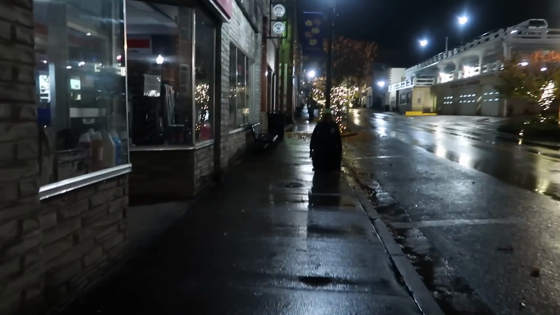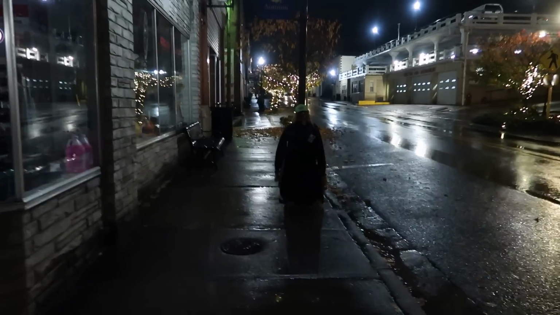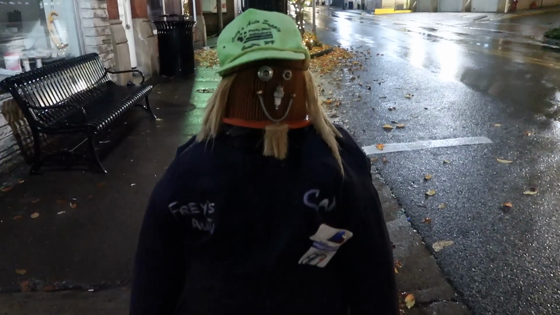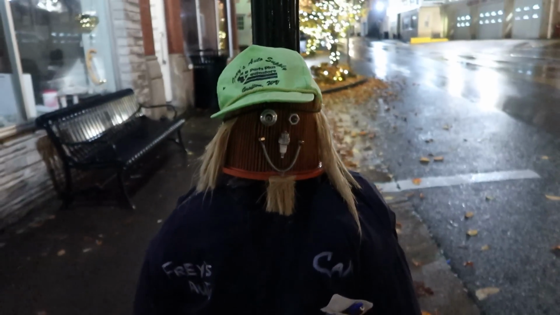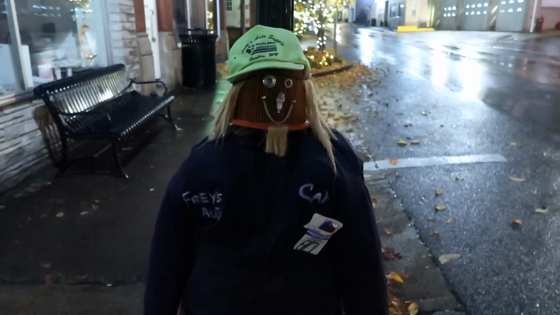And this alarmed me a little bit just a moment ago. I looked over here and I thought someone was standing here staring at me, but it is not a creepy person standing on the sidewalk. It is actually a very cheerful scarecrow, probably out here for the Halloween season. Oh, he's got a pocket protector there. He's got a pen in his pocket, but I will give you your pen back, Mr. Scarecrow.